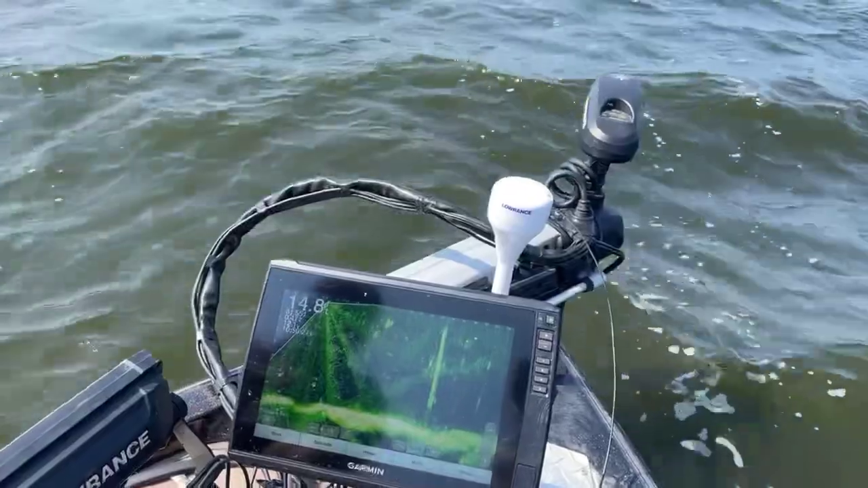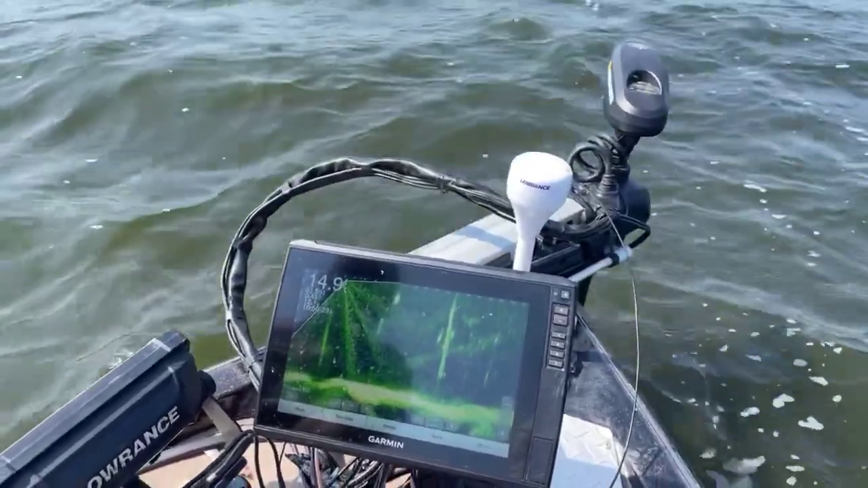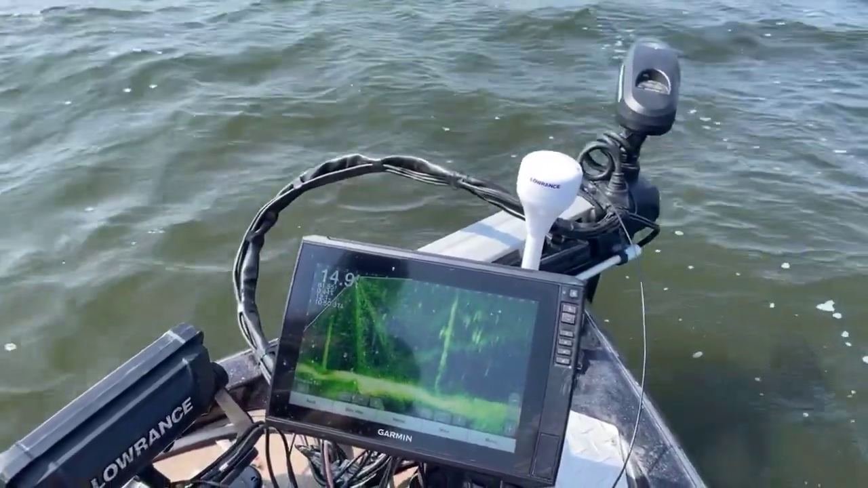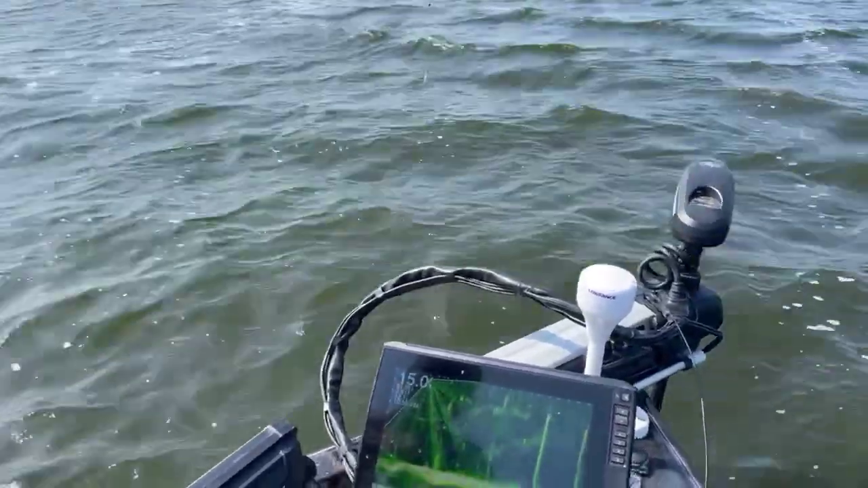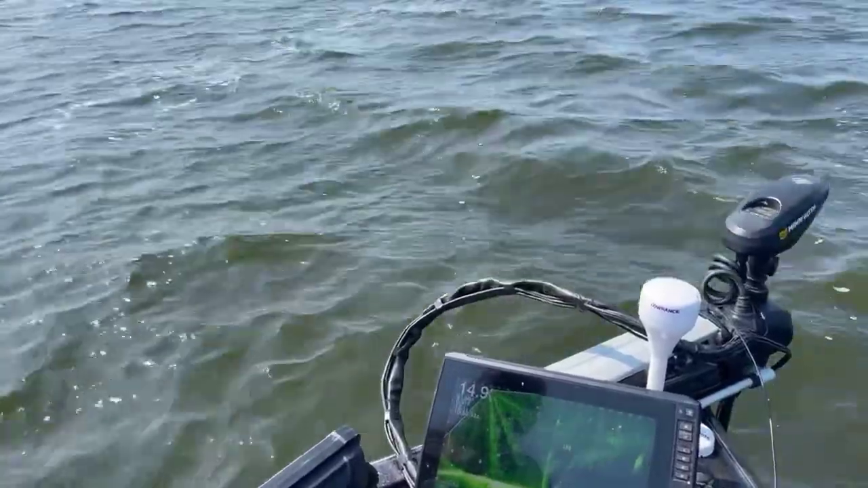I'm just not seeing any fish now. Like I said, they probably went down to the bottom on me. Steve's heading off. He said he's enjoying it and planning on a trip down here to Blue Bank. Good deal.